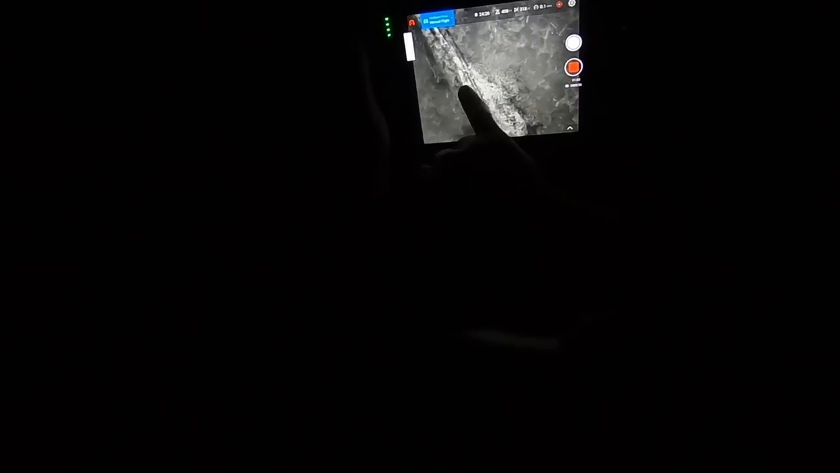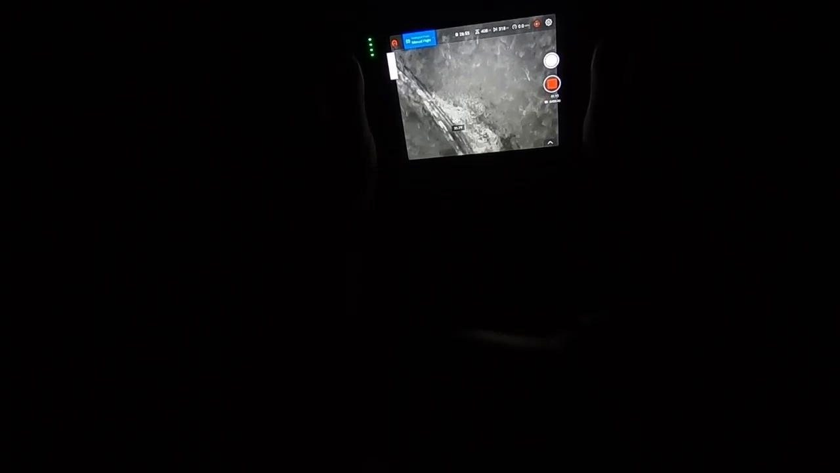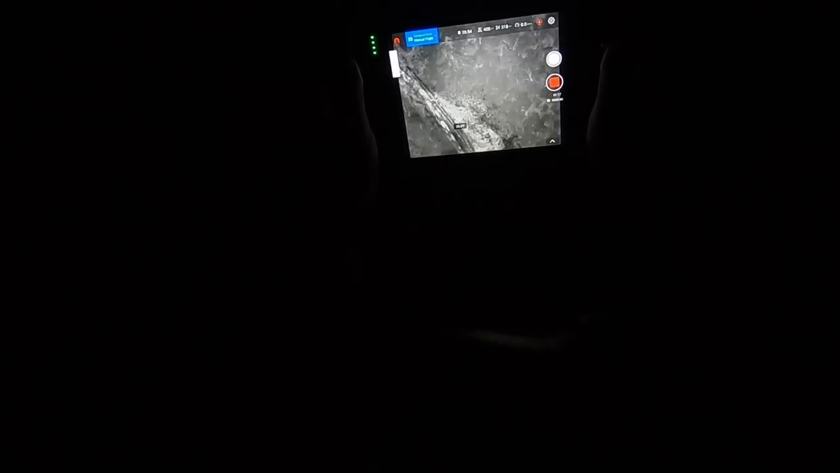See, is that a heat signature? Look at that. See it? That is moving too. Yep. And there's the people sitting. Yep. Ooh. That's uphill from them. It is moving. There's something above them right there.